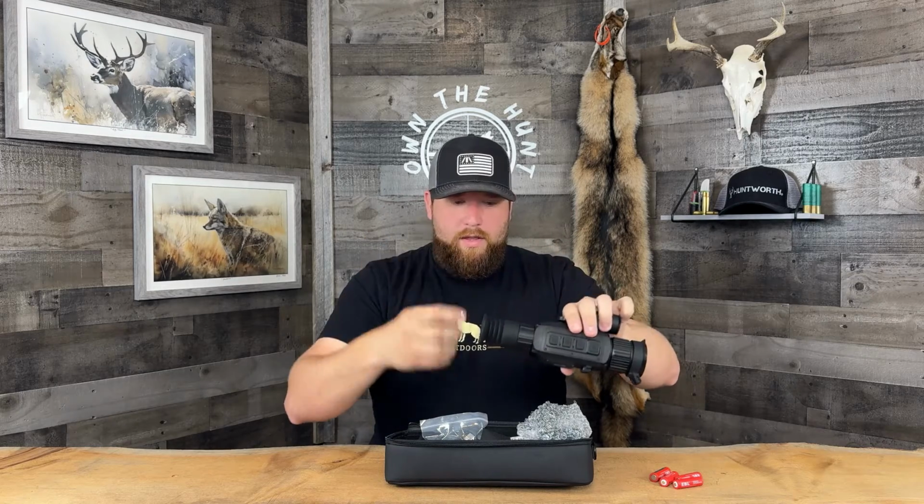It doesn't get in the way of the rear diopter focus. So that's a cool little goodie that Logan throws in with these scopes, as well as those raised button caps that he 3D prints as well. And these are those caps. They're pretty small, but the way they work is you take them out and basically they've got a little indent on the bottom.